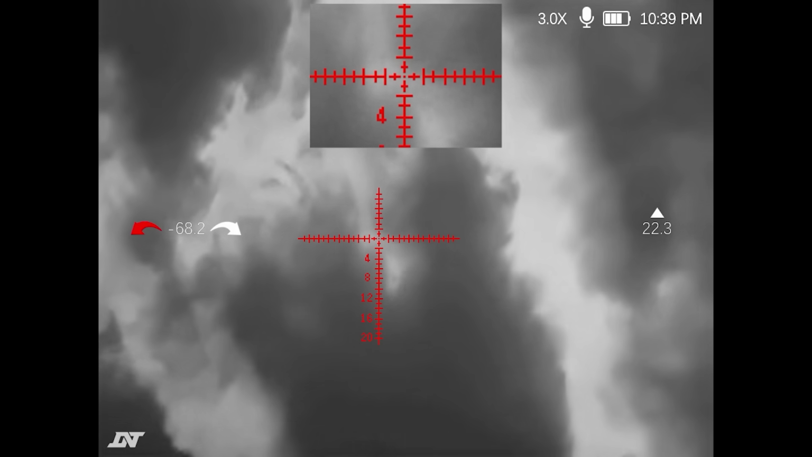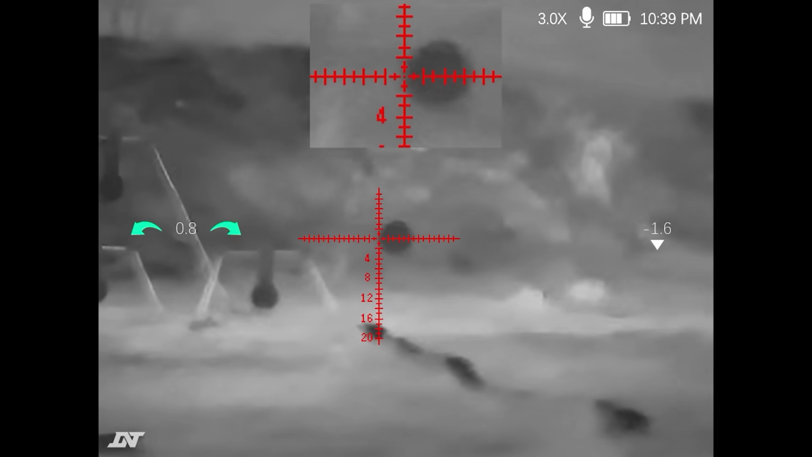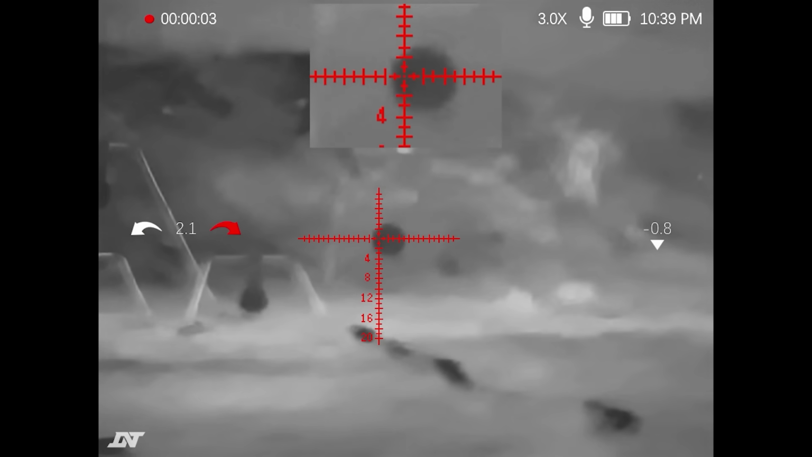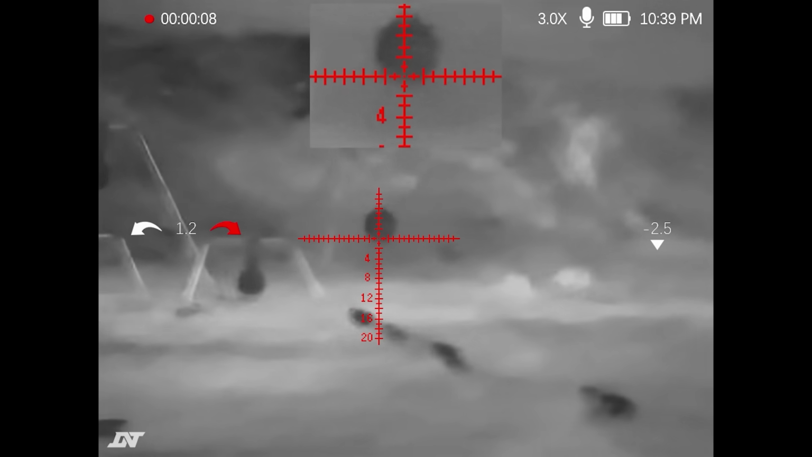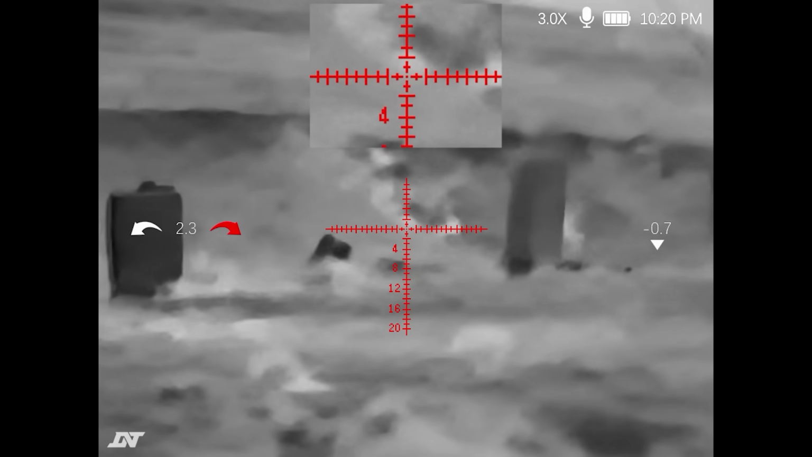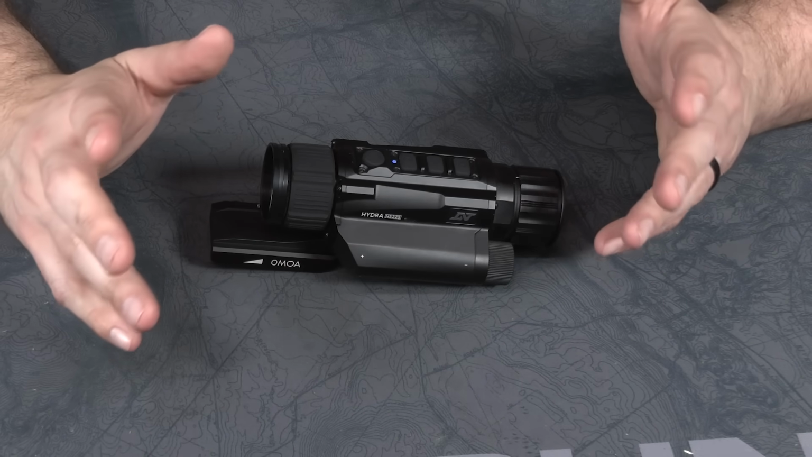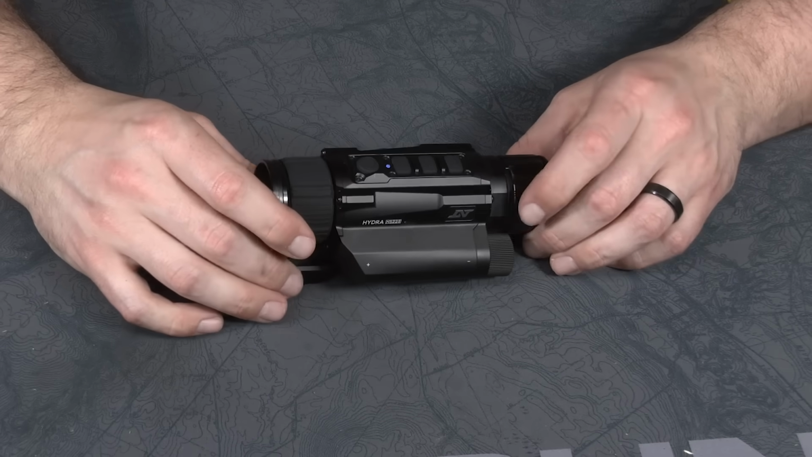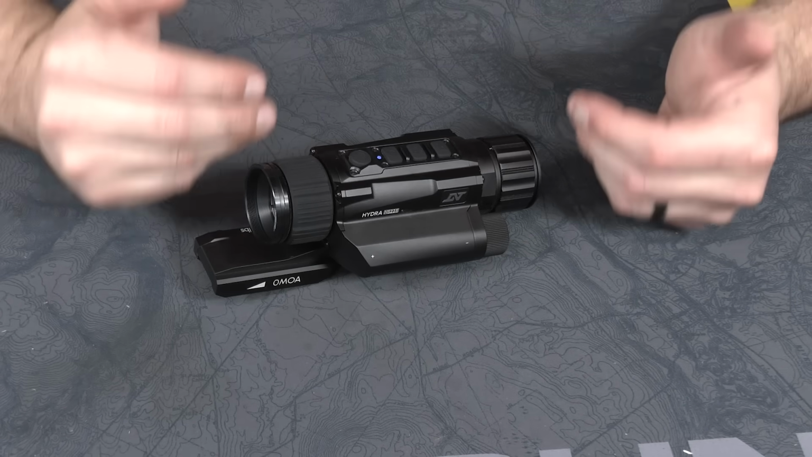I think one of my favorite features of the DNT brand is the picture-in-picture or PIP mode that puts a second, more zoomed-in window within your main heads-up display, giving you a more detailed look of exactly where your reticle is, so you get the blown-out view and the on-target view. This is obviously able to be turned off at will, and you can move it around the screen wherever you want. The only function I think I'm just going to straight up delete from this overview is what they call the clip-on feature. So this thing is designed to be either a sight, a handheld, or a clip-on thermal.